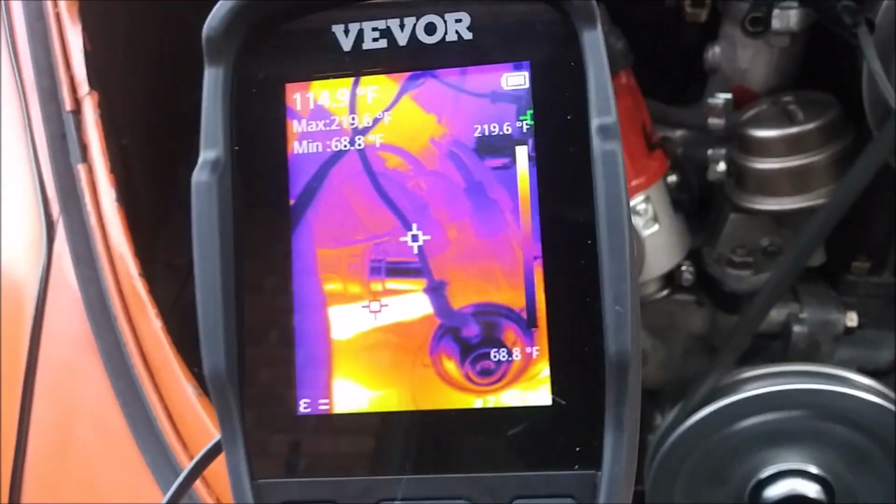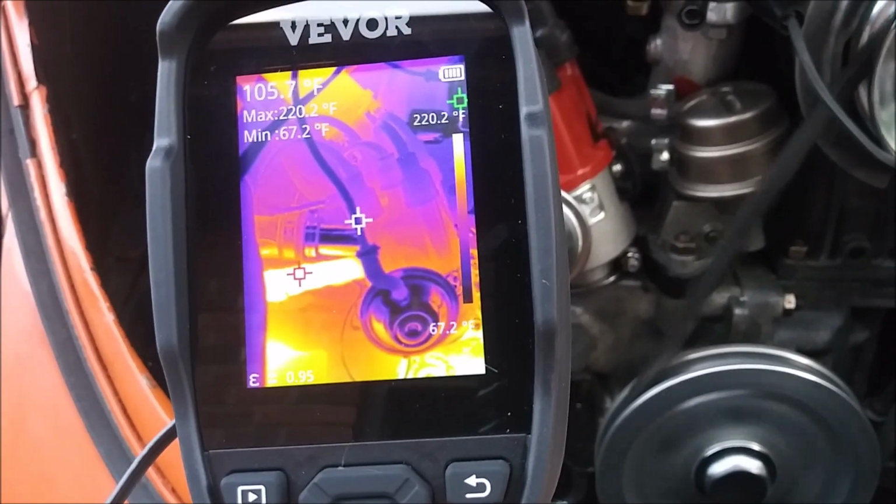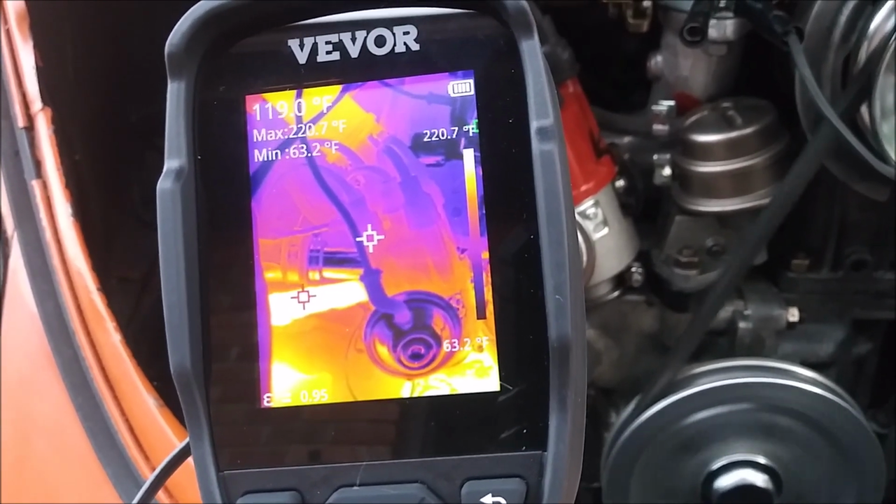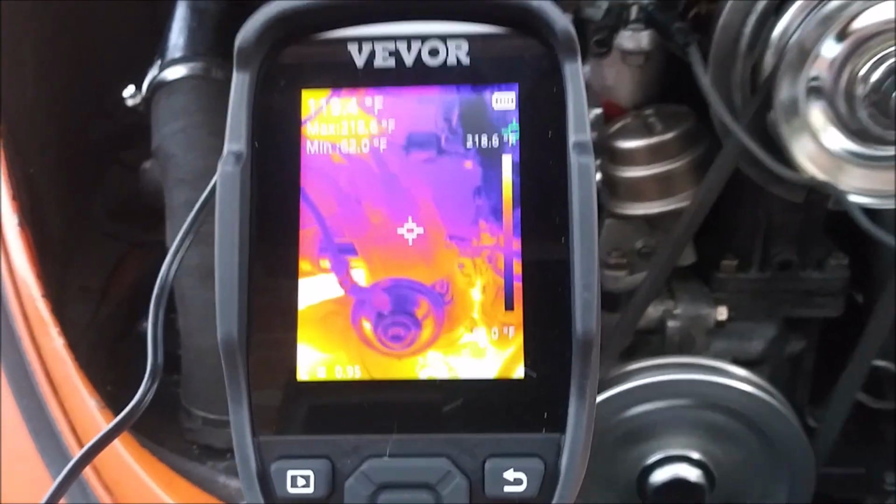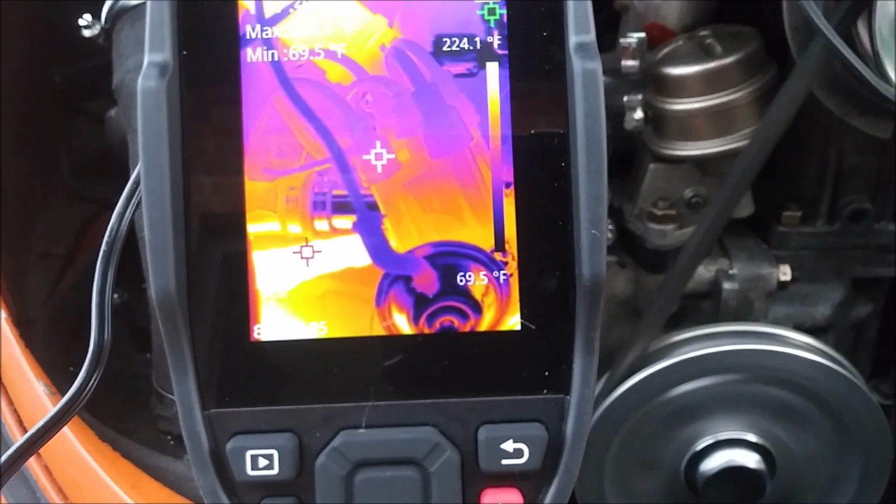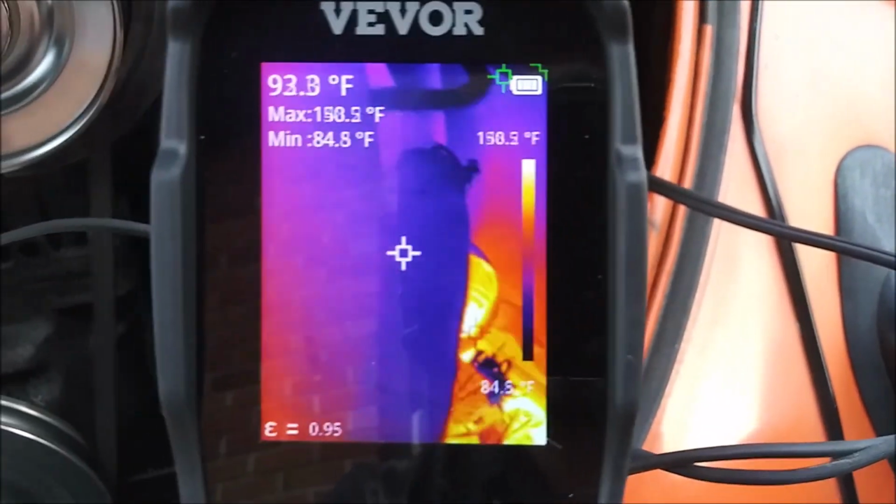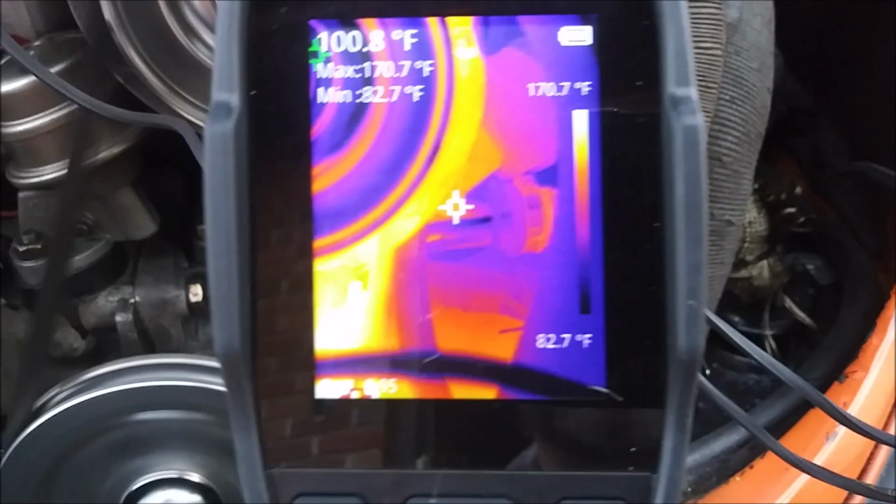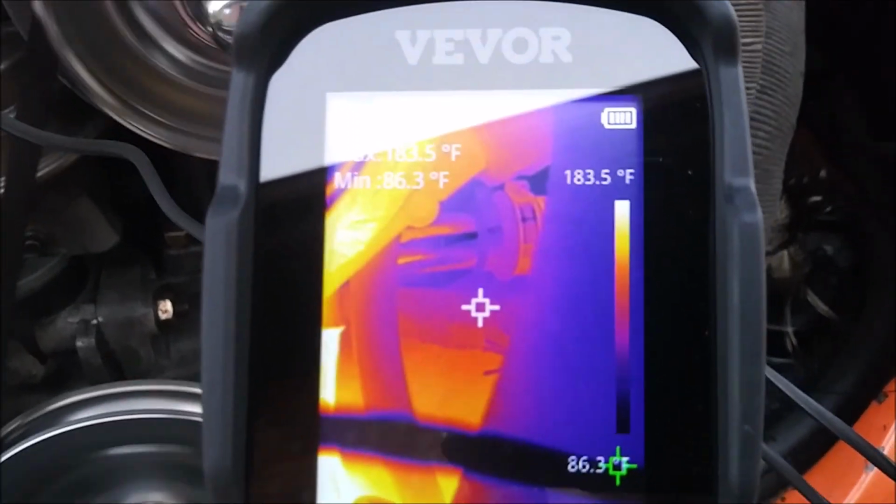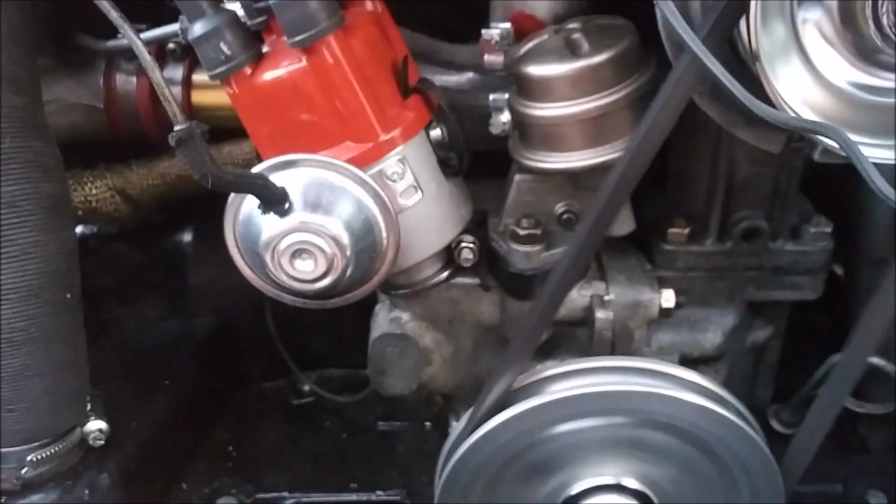So if we look over here, you can see the hot spot is the heat riser at about 220. Cold spot is still the carburetor, and the center spot is my distributor. One thing that is interesting though is the left side of the heat riser is very warm. When we get to this side, the side of these pipes here, you can see my heat riser, but it isn't very toasty at all. If I aim this right at it, it's like 100 degrees cooler than it is on the other side.